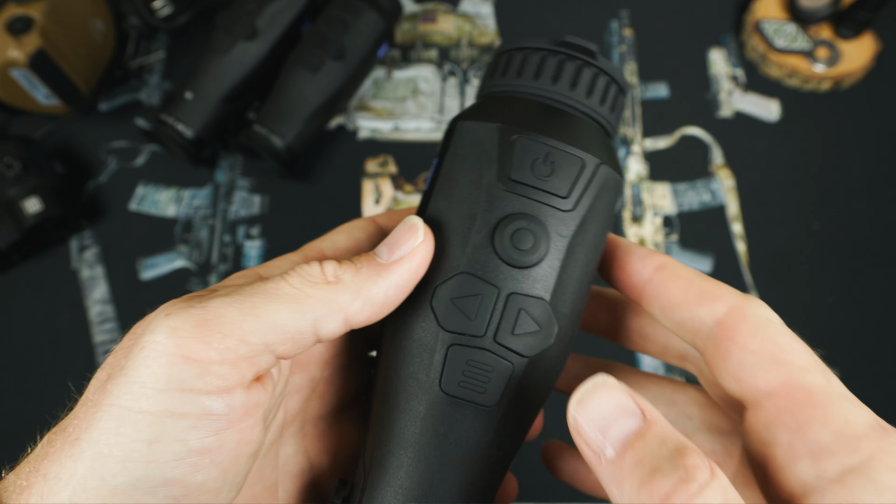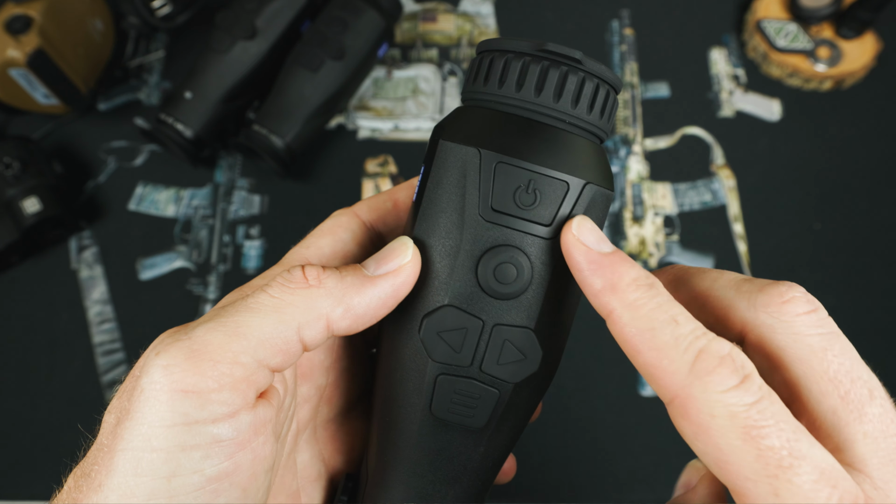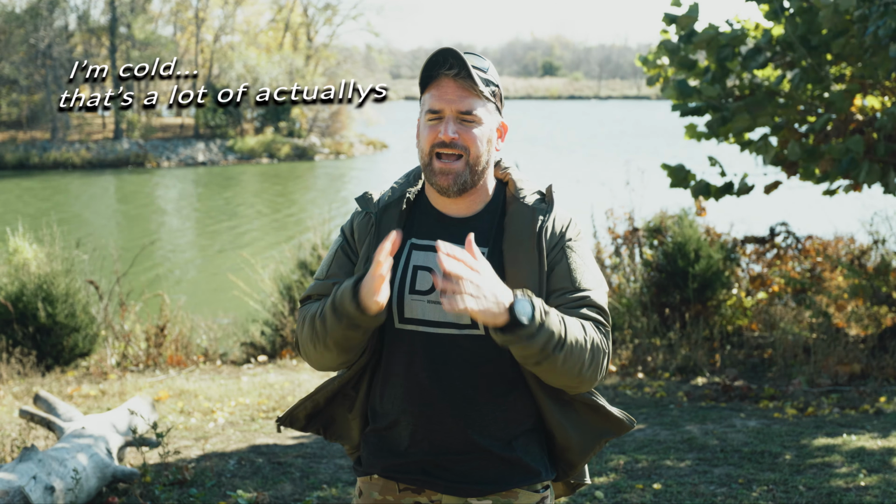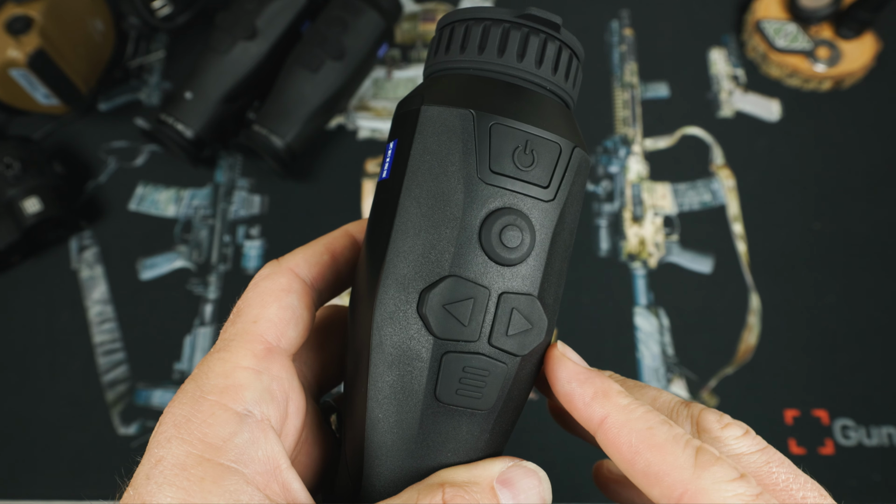Moving up, we have our device controls. I'll start at the top, as this is our power on and standby control. You can turn on the device and then place it in standby so it doesn't use as much power, and when you go to actually use it, you don't have to boot up the entire device again. Plus there's a pretty cool shake to wake feature on the 335 and the 450, I believe, that works like a lot of red dots, where it goes into standby unless you pick it up and move it, and then it turns on. It's pretty slick.